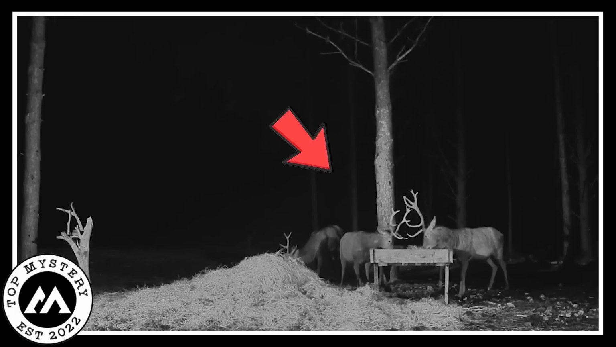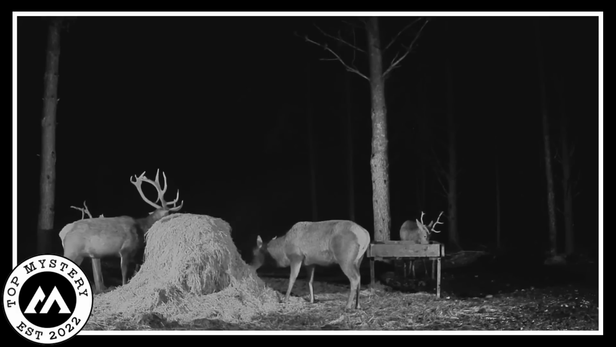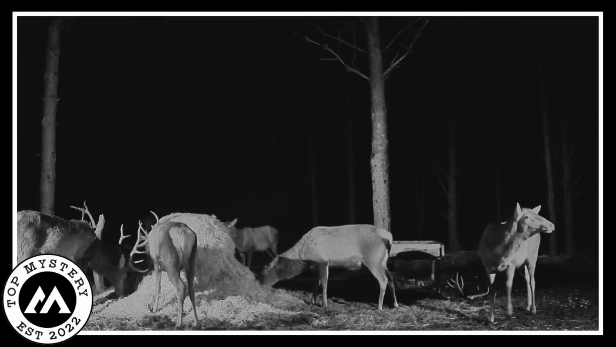Reindeer encounter. Magical scene captured by a secret night camera out in the wild. It's like a Christmas dream come true. So, in the middle of the night, the camera catches not one, not two, but 3 reindeer having a chill feast. They're happily munching on the special food put out just for them, having the time of their lives. But wait, there's more enchantment to come. As the video rolls on, more reindeer buddies switch in to join the party.